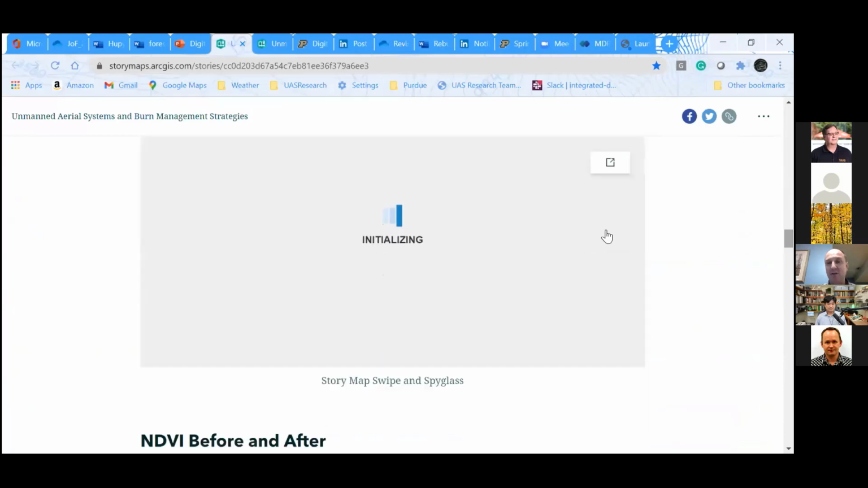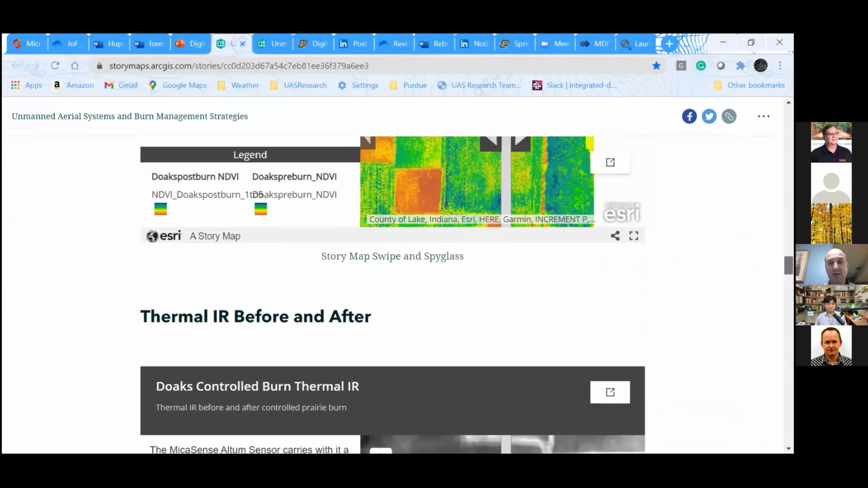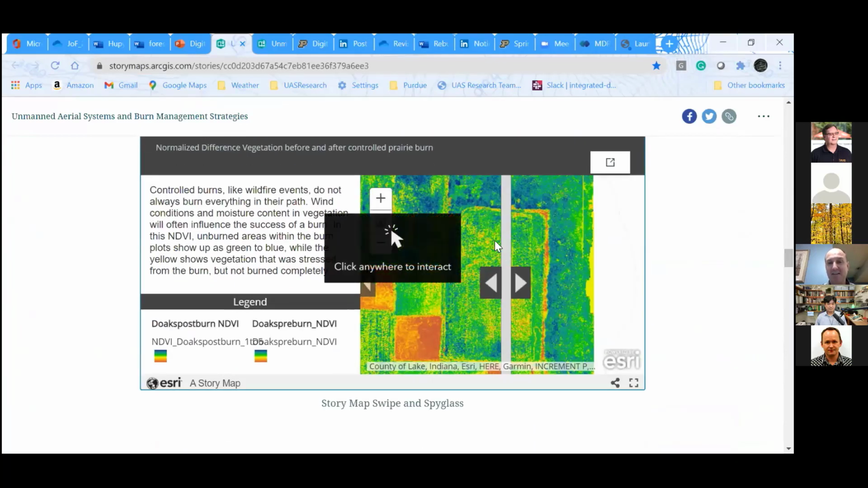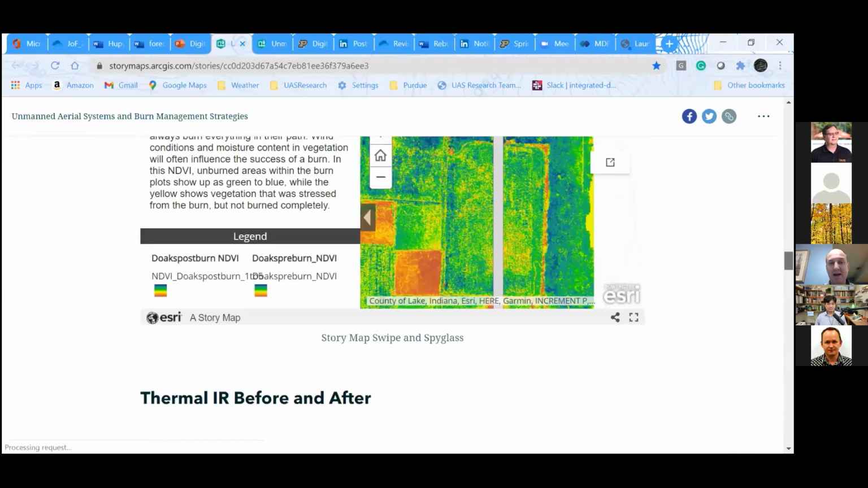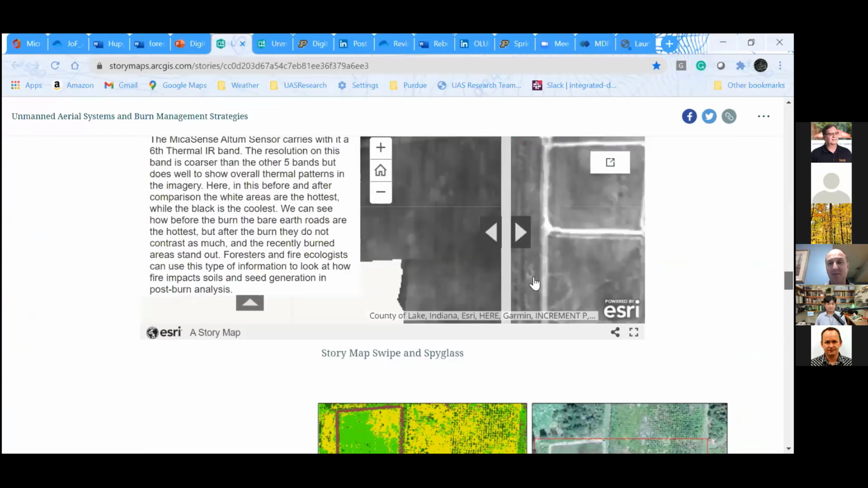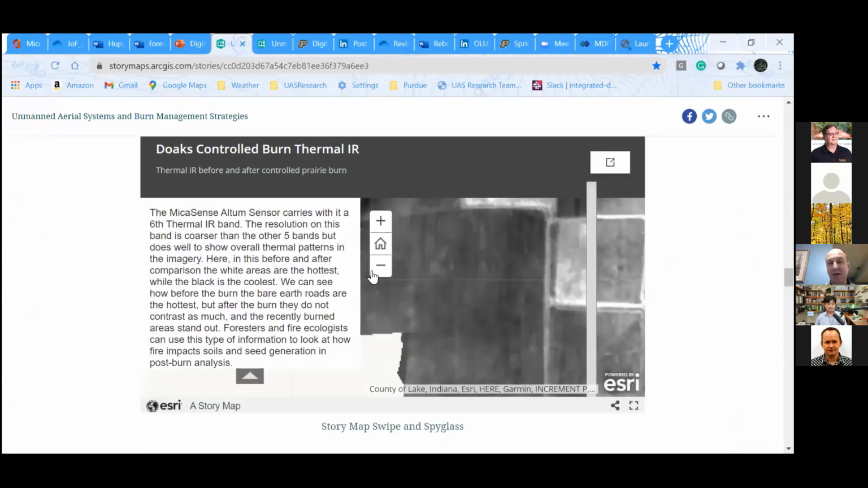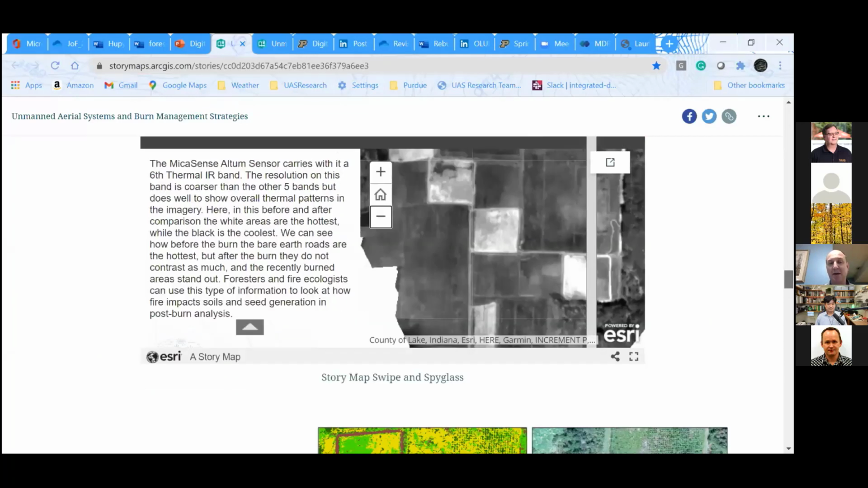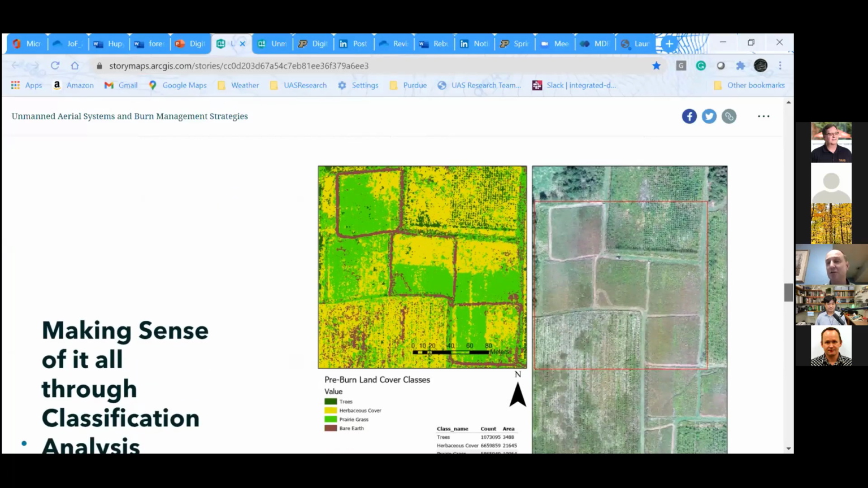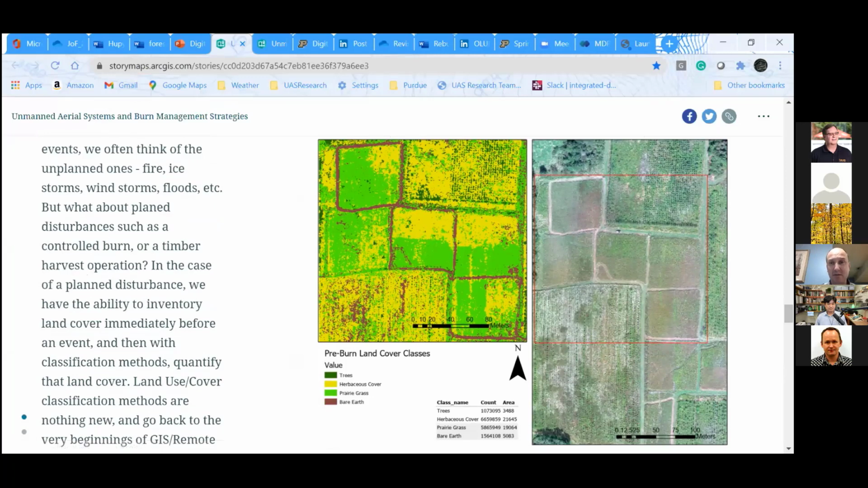And I have some false color IR imagery where people can scroll before and after the burn to compare. I have an NDVI index where you can look at before and after. And then I have a thermal of before and after. This is all from the MicaSense Ultim. And you can zoom in and out on these interactive maps if you wish. So it's a pretty nice story map to get an idea of how you can use that multispectral imagery, in this case in natural resource management.